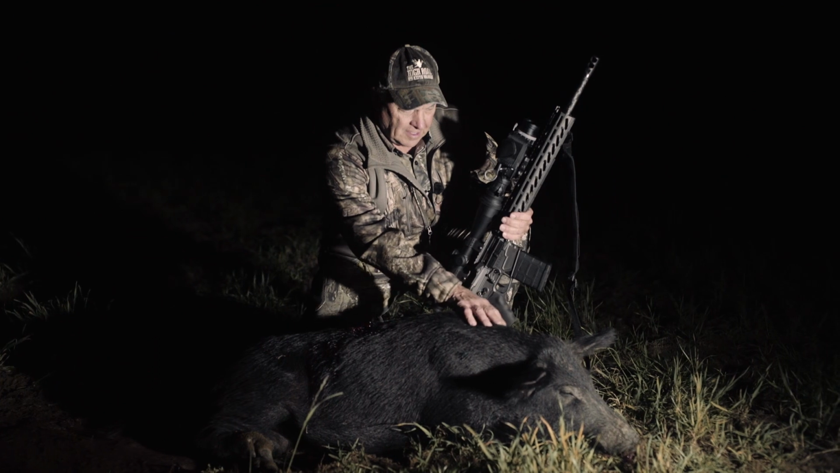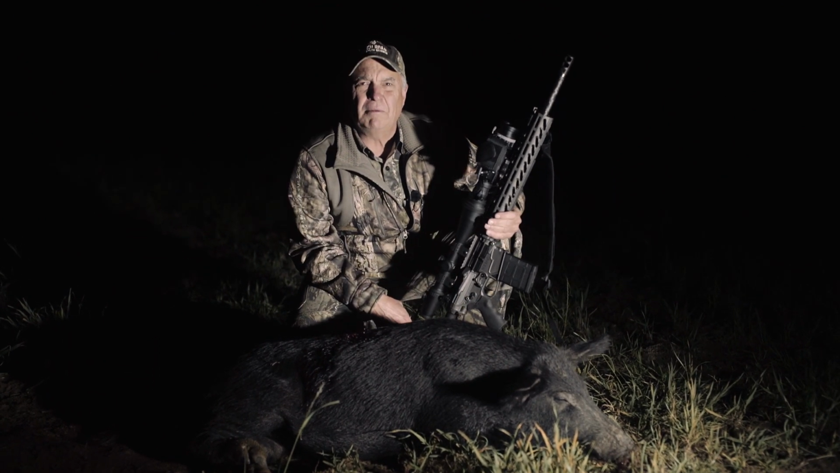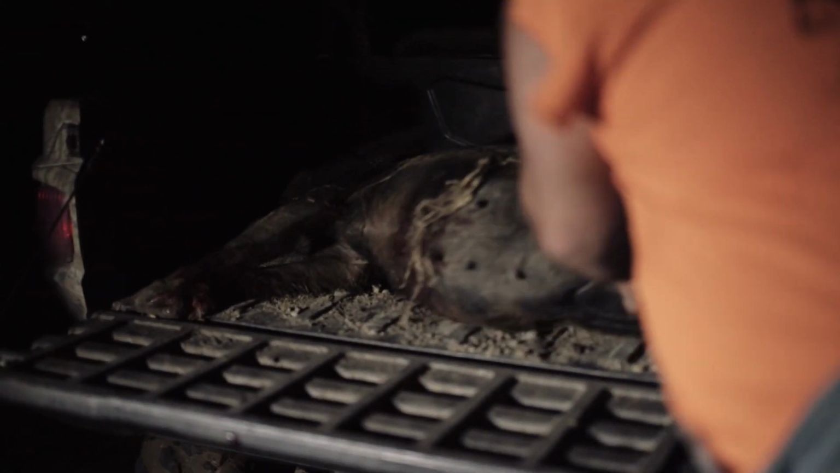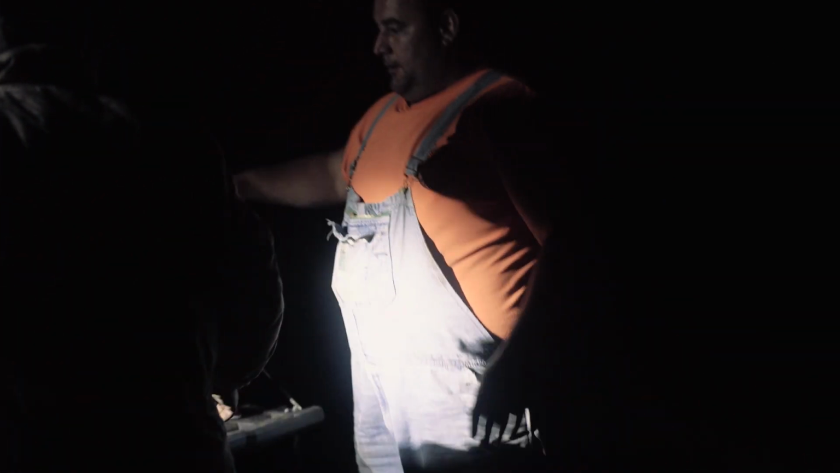This is about a 150-pound jet black boar hog. This is number 3 out of this bunch. Anyway, we've got hogs all over the place, and we've got to go pick these guys up, and then we're gonna load the Nemo up again and go to work on them.